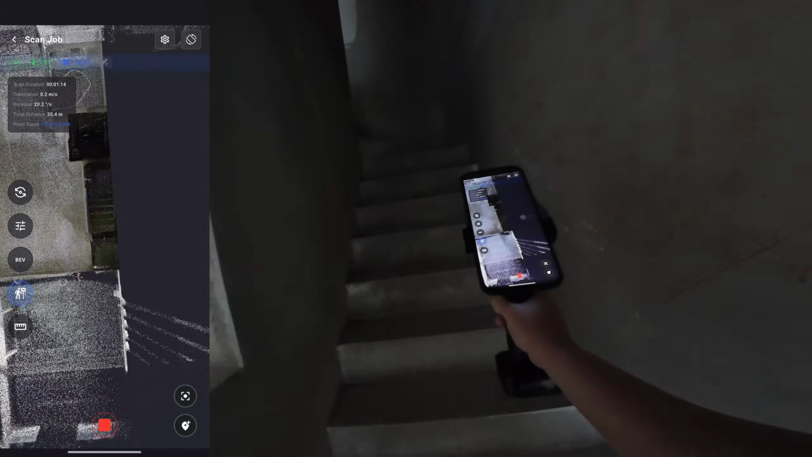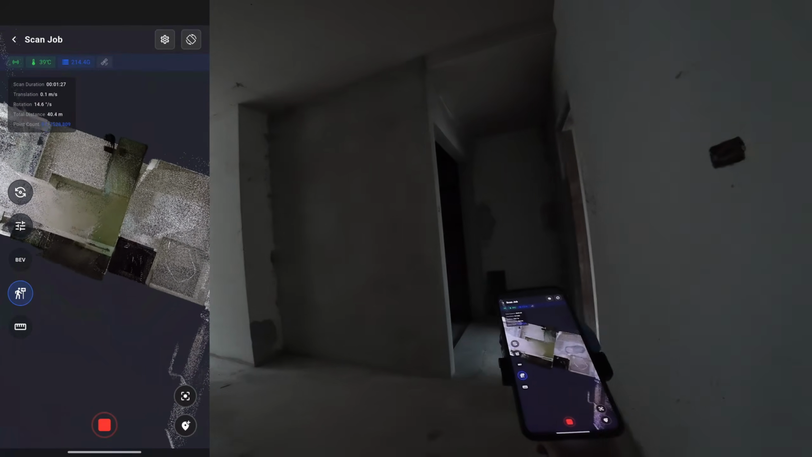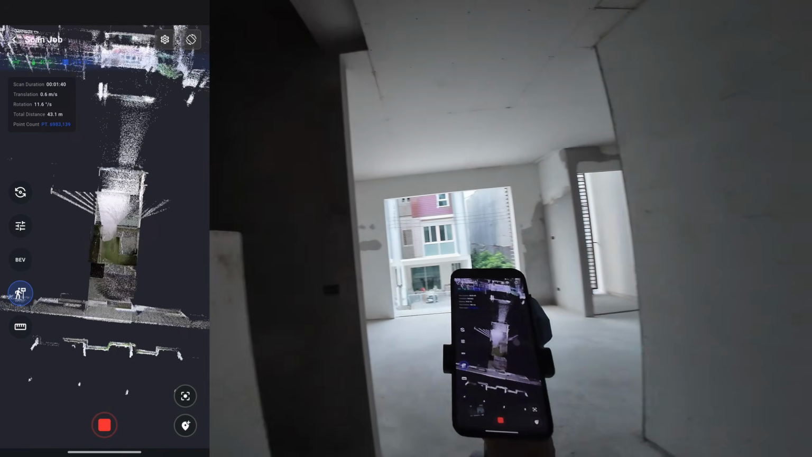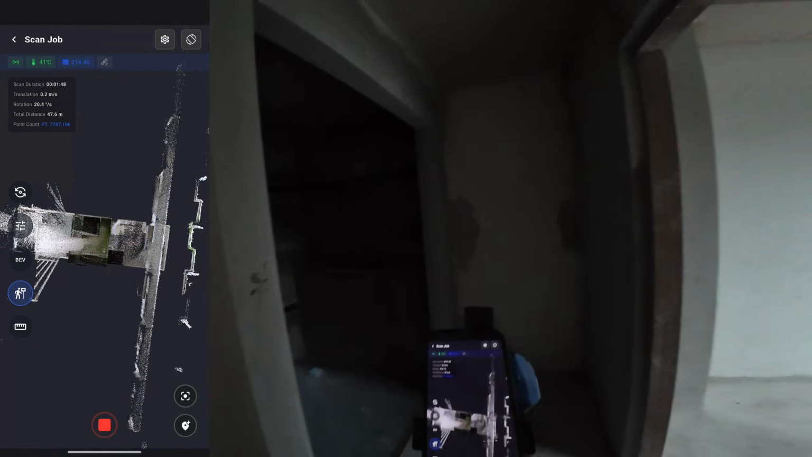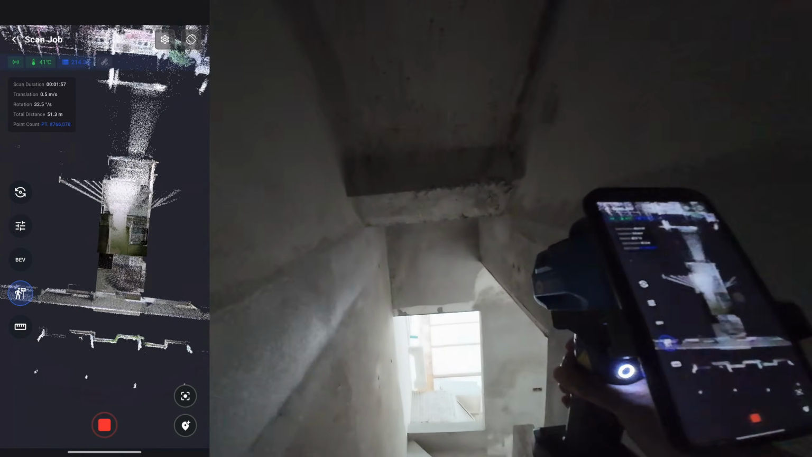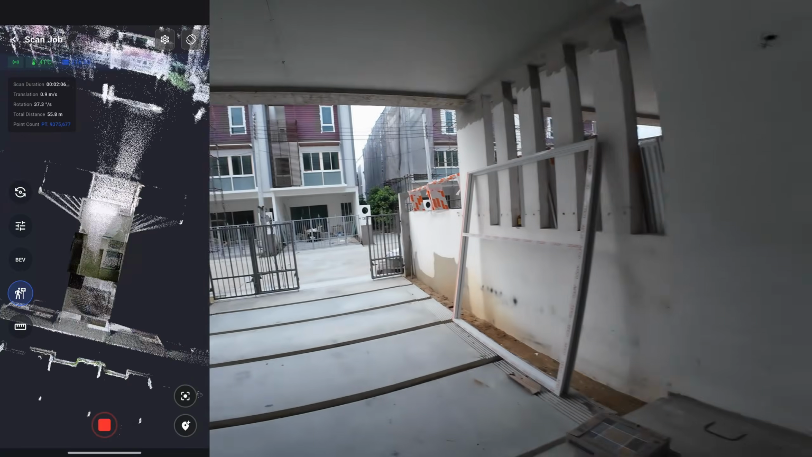Now I'm heading up to the second floor to scan the overlap area. This section will serve as the reference point for aligning the next scan. This small overlap area is more than enough for alignment with plenty of features like walls. You don't need to rely on checkerboards. This approach is both easier and more precise for interior scanning.